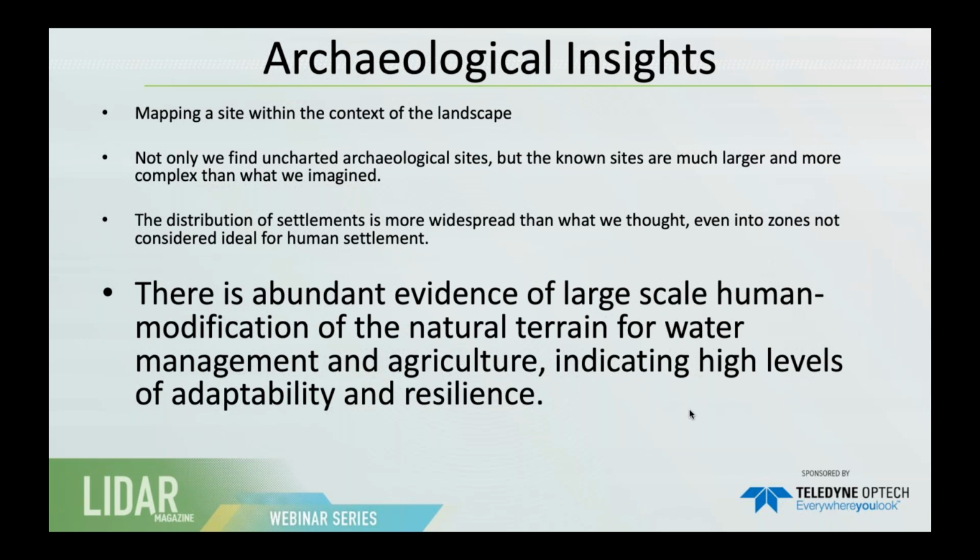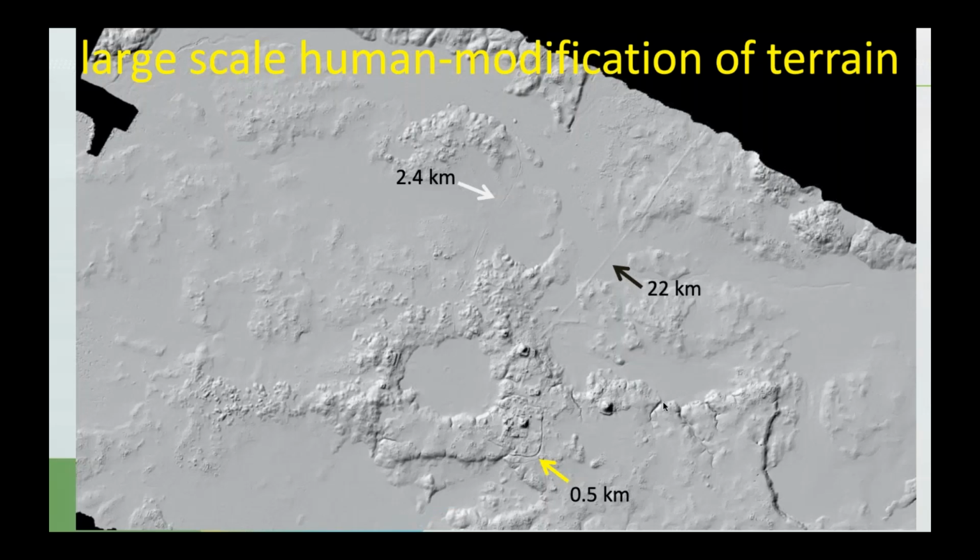So finally, I want to show that there's abundant evidence of large-scale human modification of terrain for water management, agriculture, defense features, and to a certain degree transportation, indicating how adept we humans are at actually changing our environment. For that, I'll show this image from Tintal, which is also from the Pacunan project in Petén, Guatemala. This area is about 85 square kilometers, but within this small area, we have 3 different examples of very massive